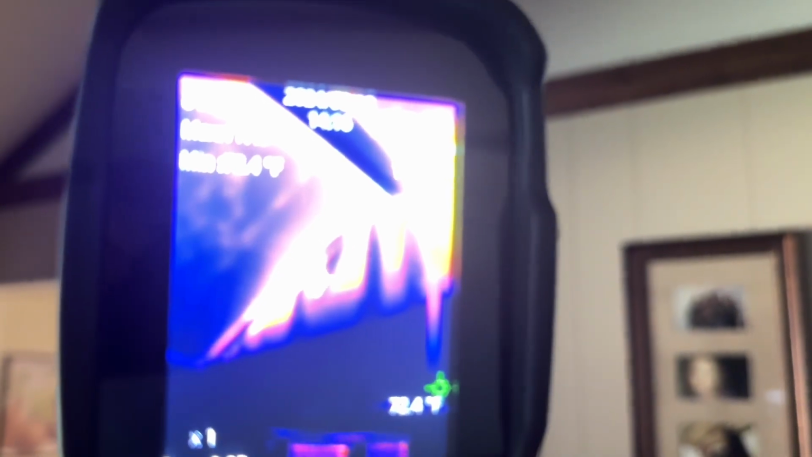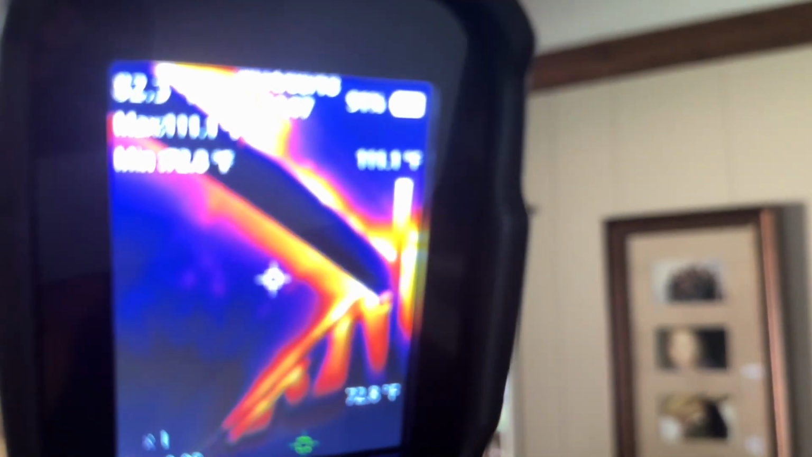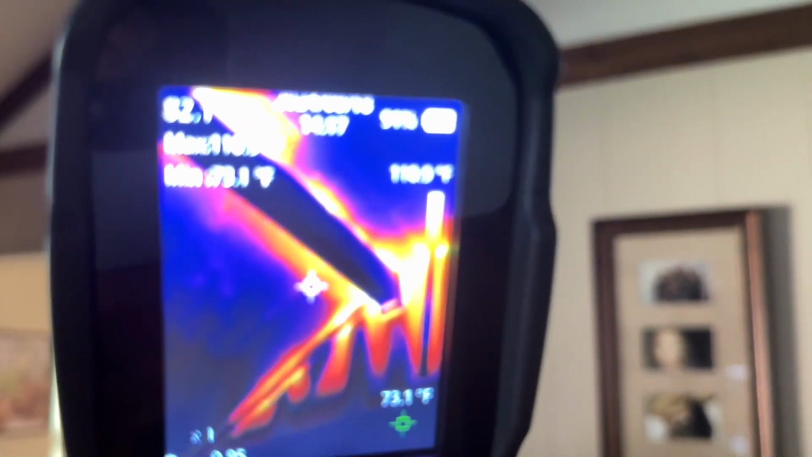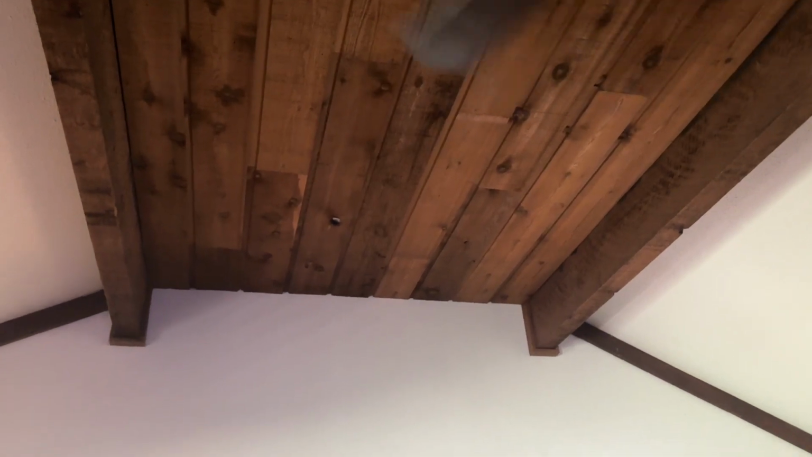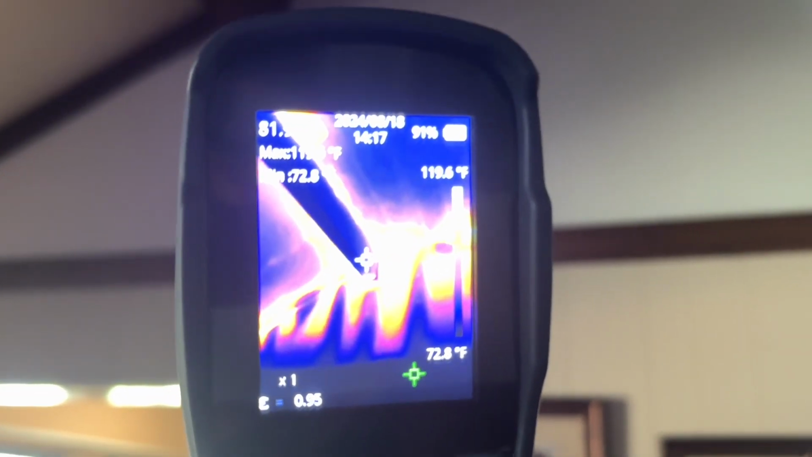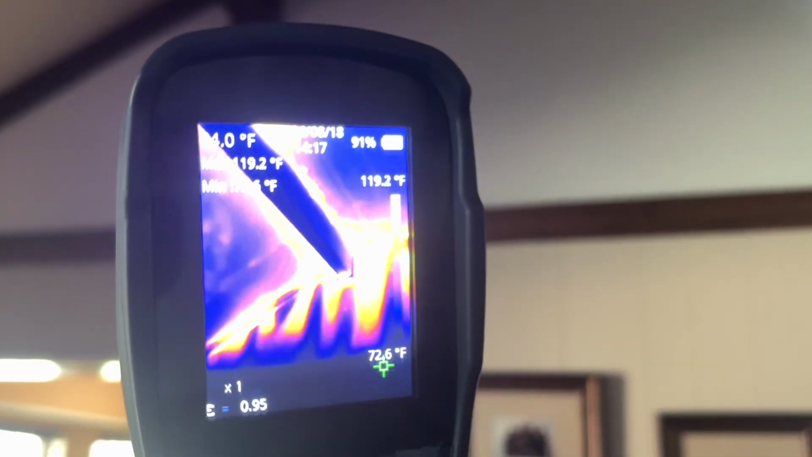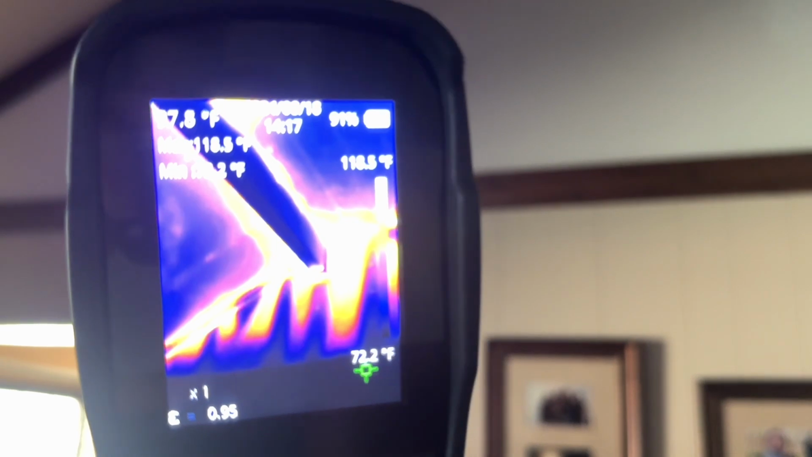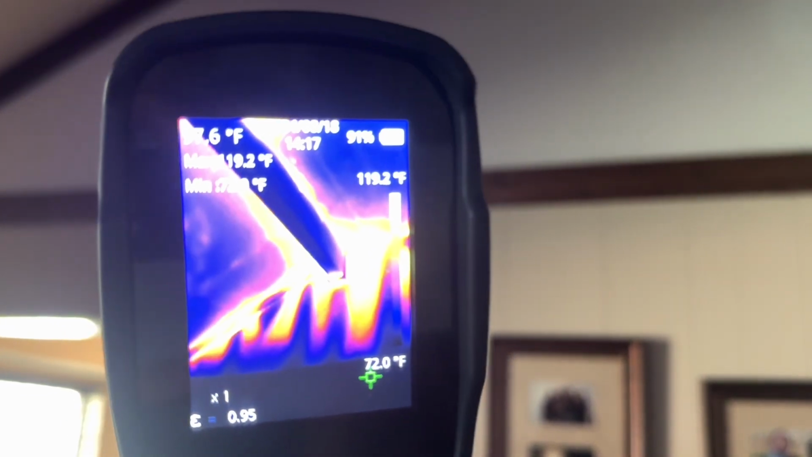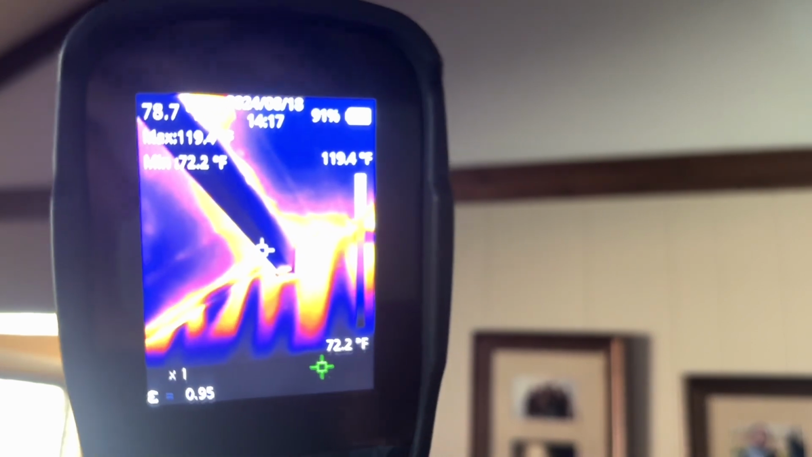All right, everyone. We are in the living room, and what you're looking at, if it'll focus here, is up in the cathedral ceiling in the living room. If you look at the hottest spot, which I don't know if it's focusing in enough for y'all right there. It's hard because we're having a video of this video. But we're sitting at our hottest spot, 120 degrees right there.